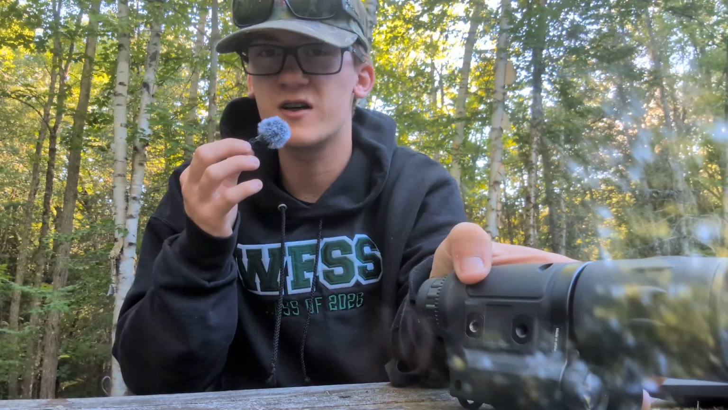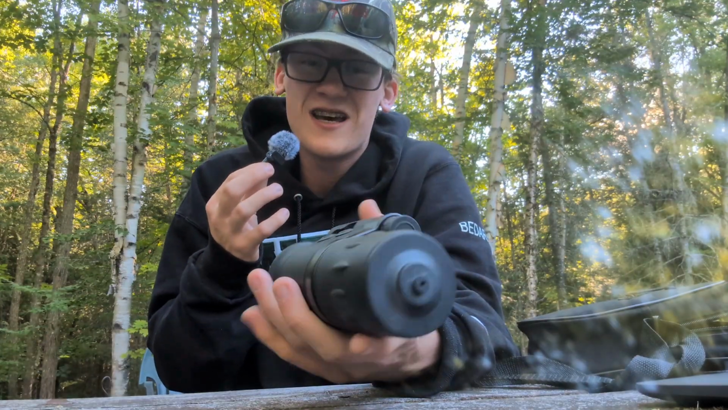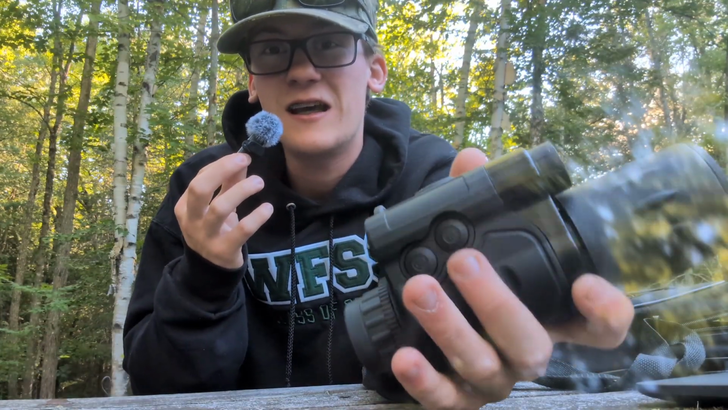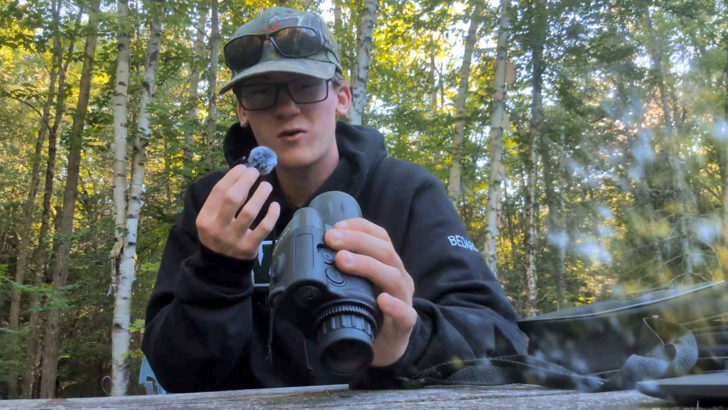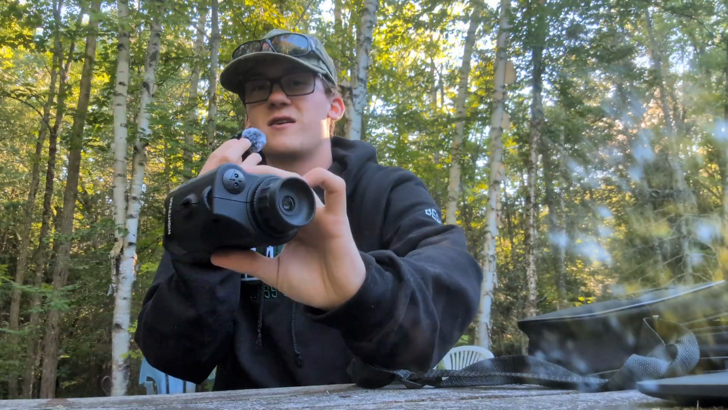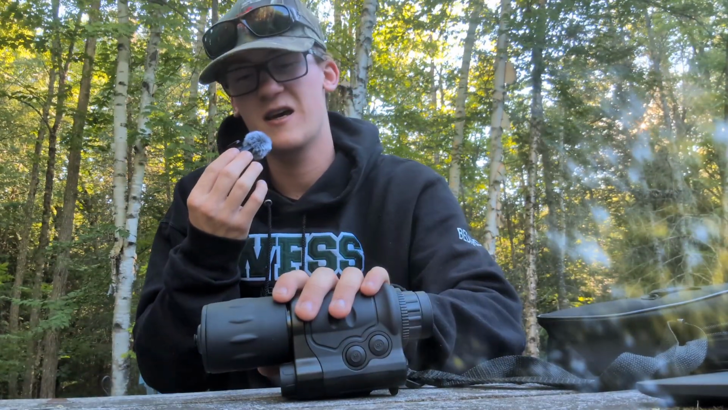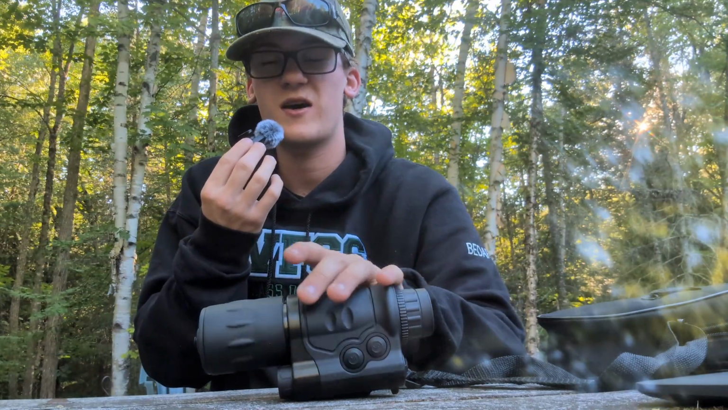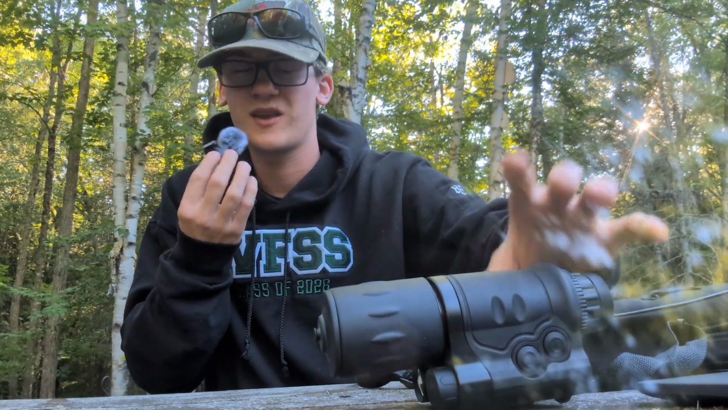Now the controls on this thing are very simple. You literally only have two buttons: the on and off button and the IR switch button. It has manual focus on the objective lens and the ocular lens right here and there. You will have to adjust the focus depending on how far you're looking, which is kind of a bummer, but that's okay.